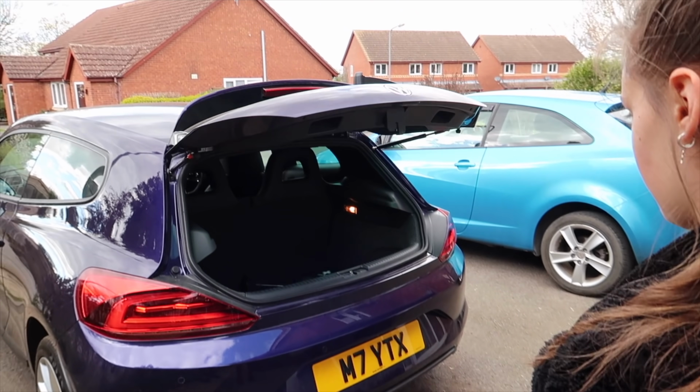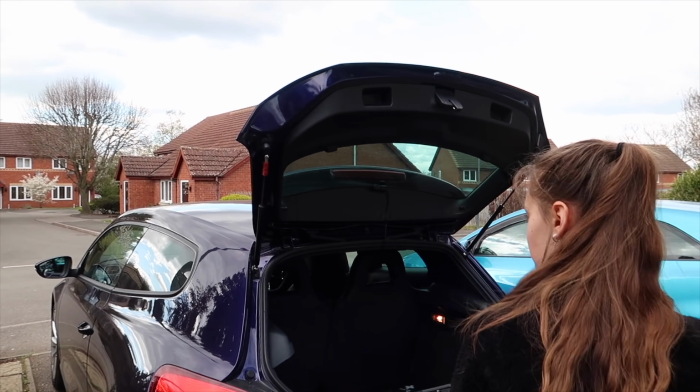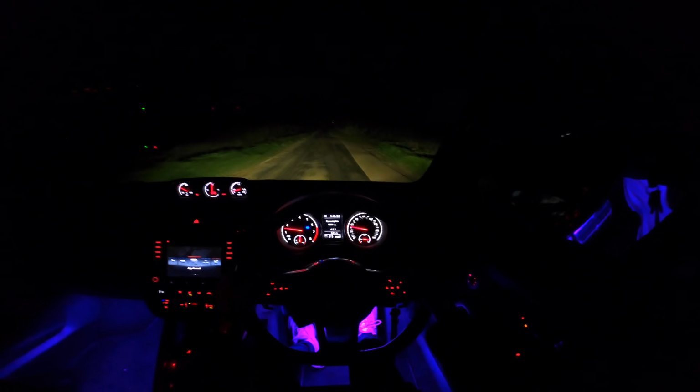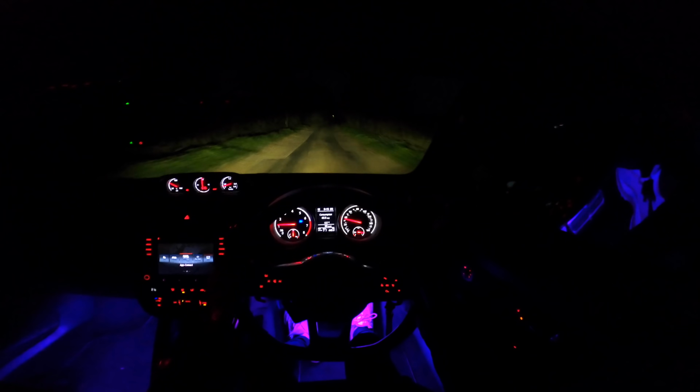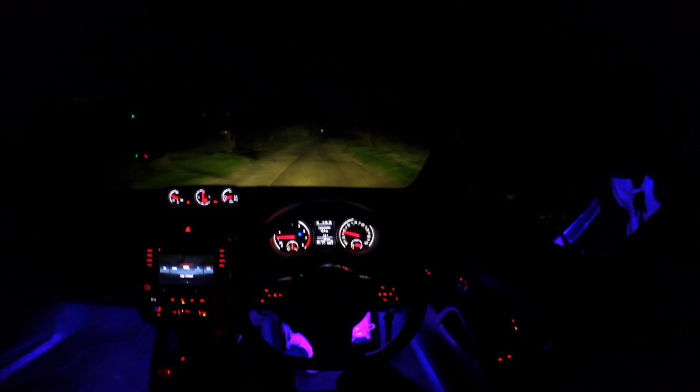We've got the boot struts on now. They're sick, from Emerald Struts. Come on. We're also going to have an air filter from Ram Air, 1000%. They've actually put one aside for me.